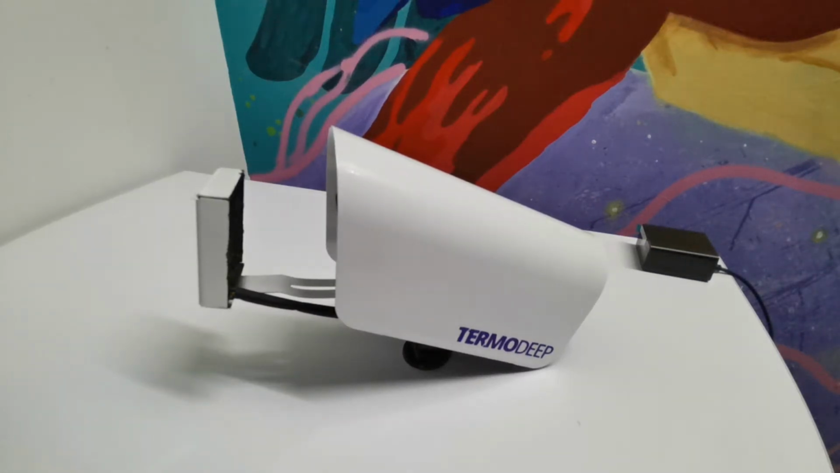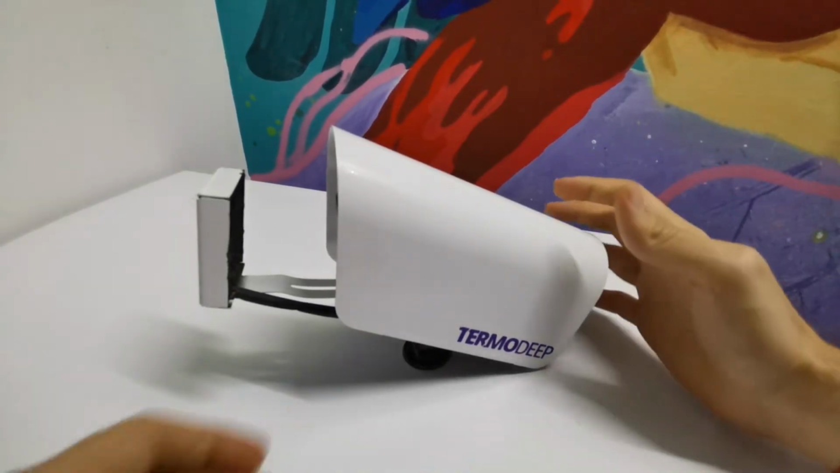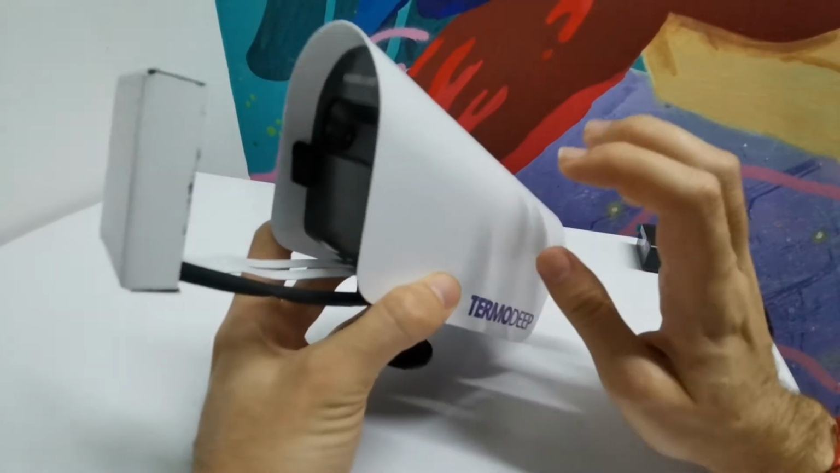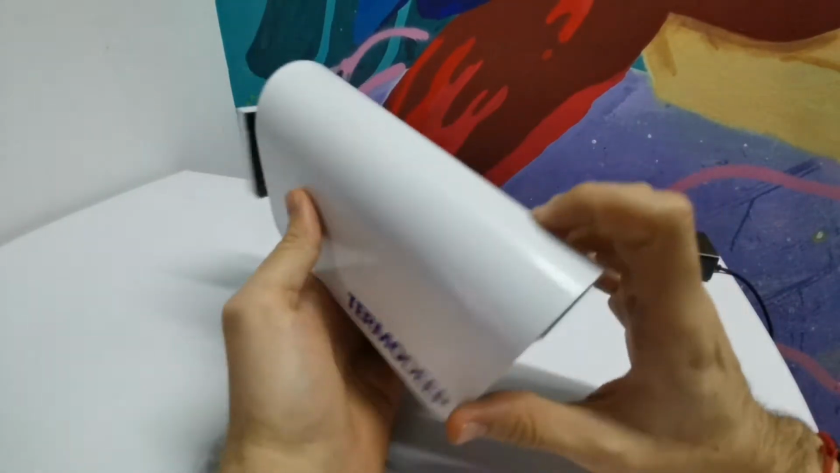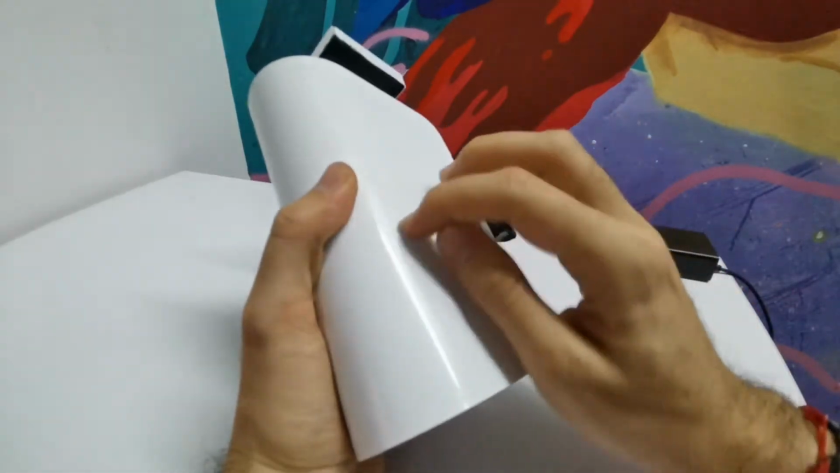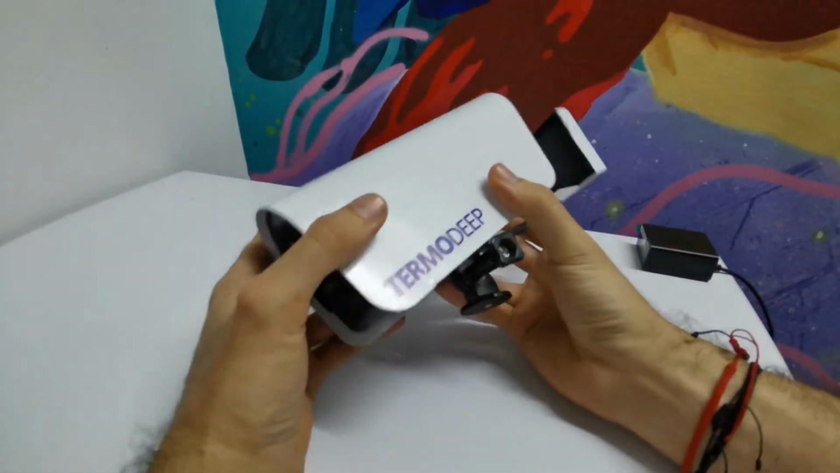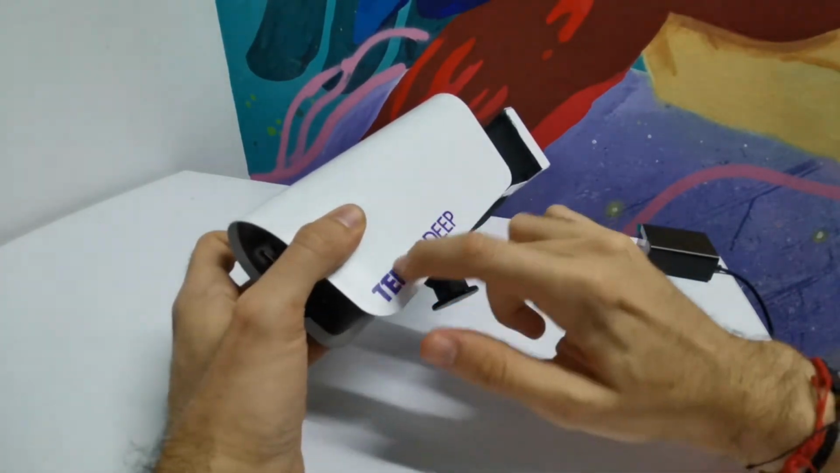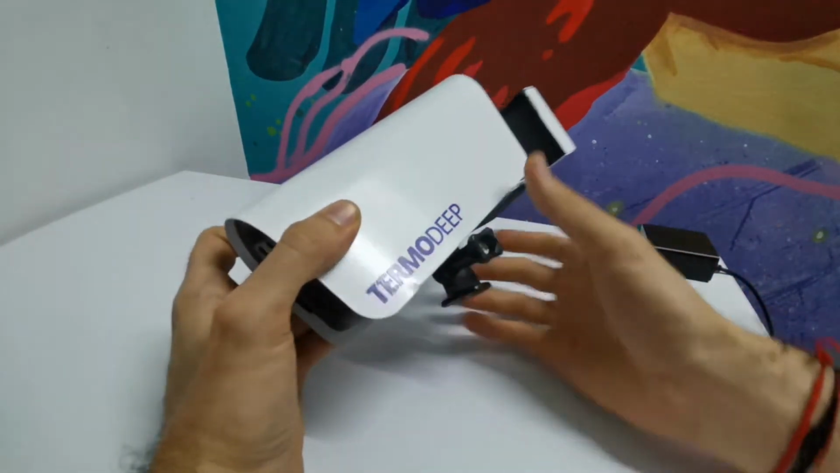Okay, let's start with the physical part. Termodeep is made by bent metal sheets. It is painted with electrostatic paint. That means that it's very durable to scratches. This is a sticker, soon to be another technique to make it more robust.